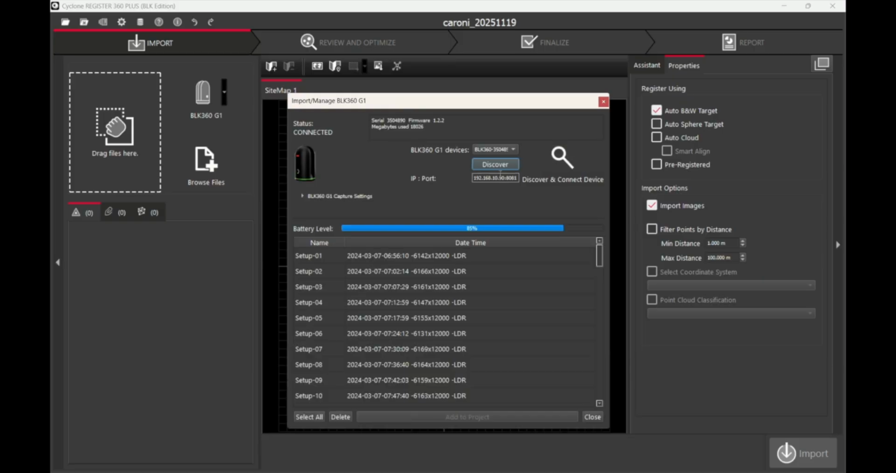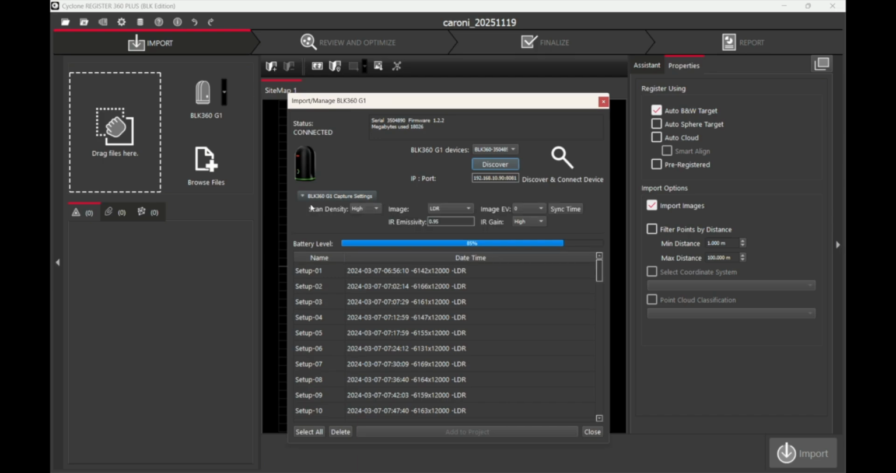You now have the options to set the BLK capture settings. The scan density should always be set to high. You can set the image to either LDR or HDR. And you can also sync the time with your local computer setting. It gives an indicator of the battery level also.